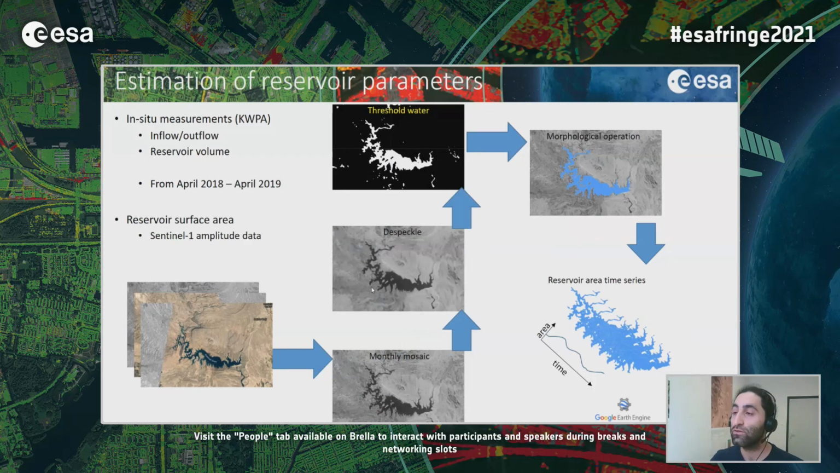So we basically used in situ measurements from the Khuzestan Water and Power Authorities. They provided us the inflow and outflow measurements and also the reservoir volume. Unfortunately, the data is too short, from April 2018 until April 2019. They cover the flood period very well, but they don't give us any information on the history of the reservoir situation before the flood.